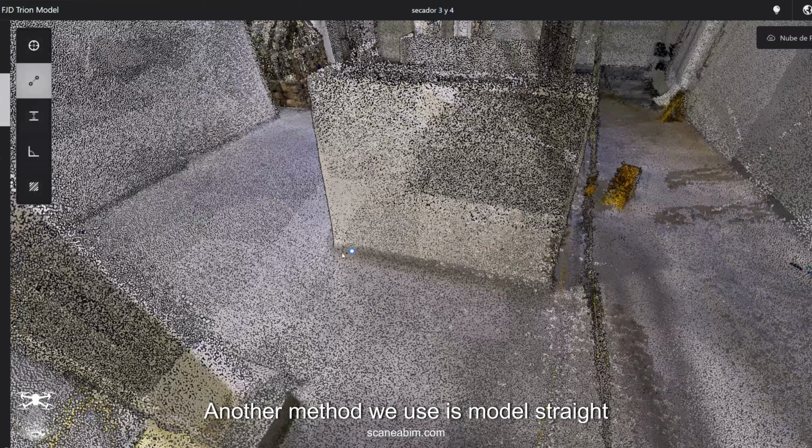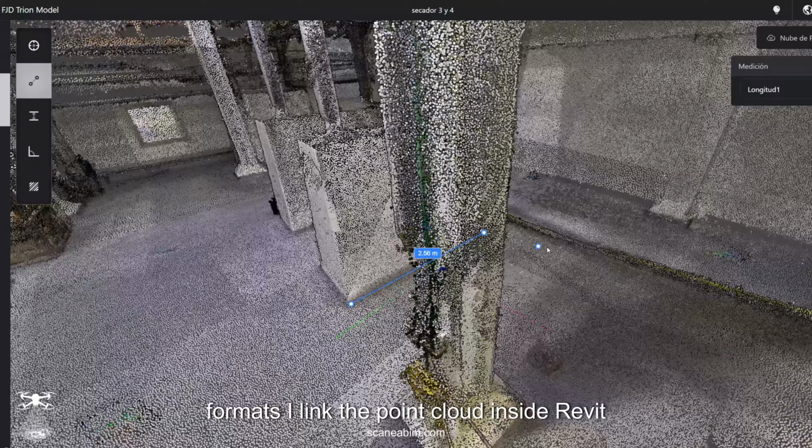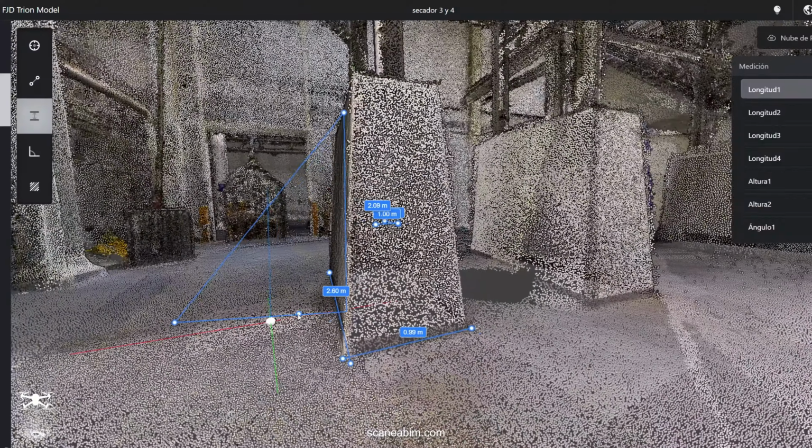Another method we use is modeling straight from the cloud. Thanks to the compatible formats of the FJD Trion software, I link the point cloud inside Revit and model right on top of it. Here you can see the model taking shape with the real cloud behind it as an exact reference.